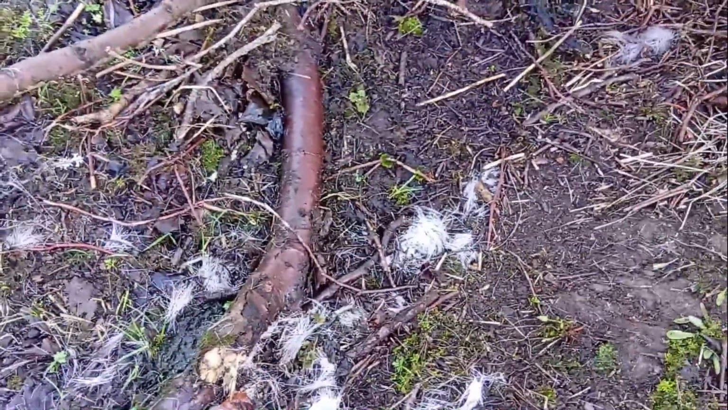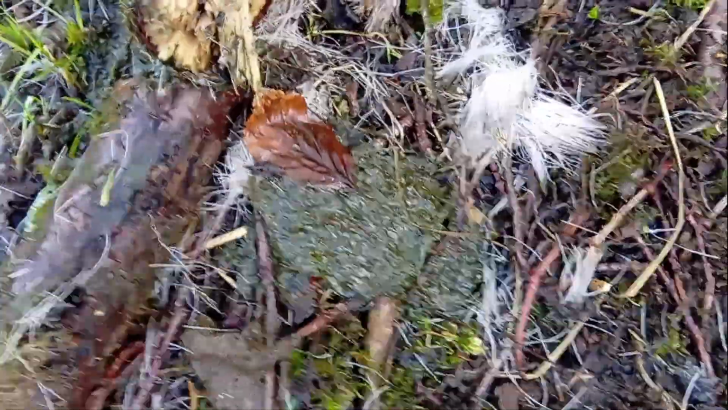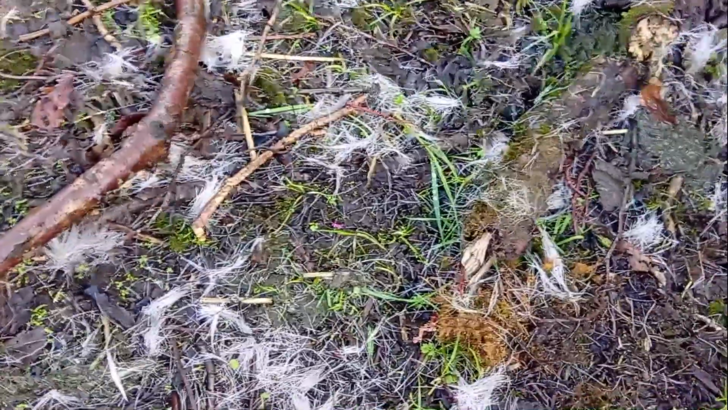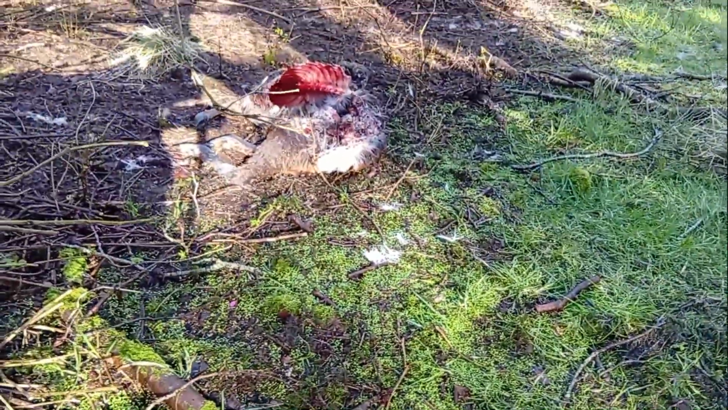Okay, we'll go and have a look and see if we can find the guts now. So we'll just head over this way. Okay, here's some of the remains of the innards here. Just down that branch there. I almost stood in them. Not seen anything more. But I guess they're lying here somewhere. But anyway, that's good. Some of the innards there, and then the carcass just over there.